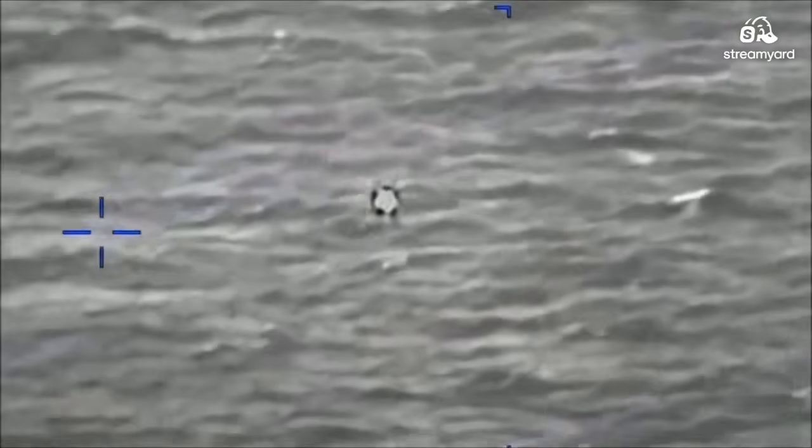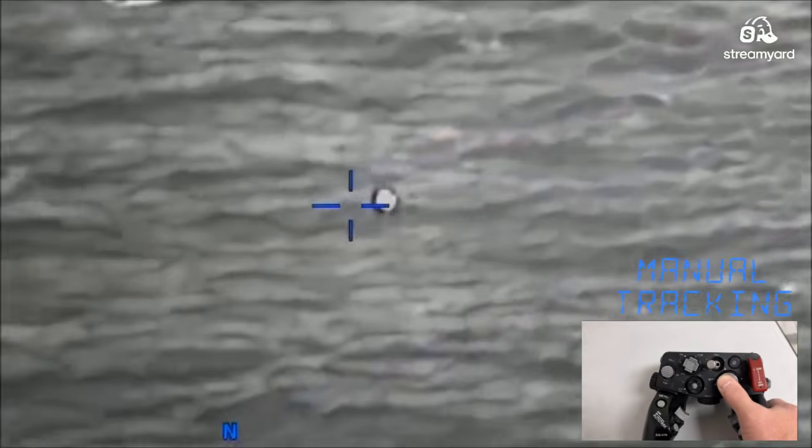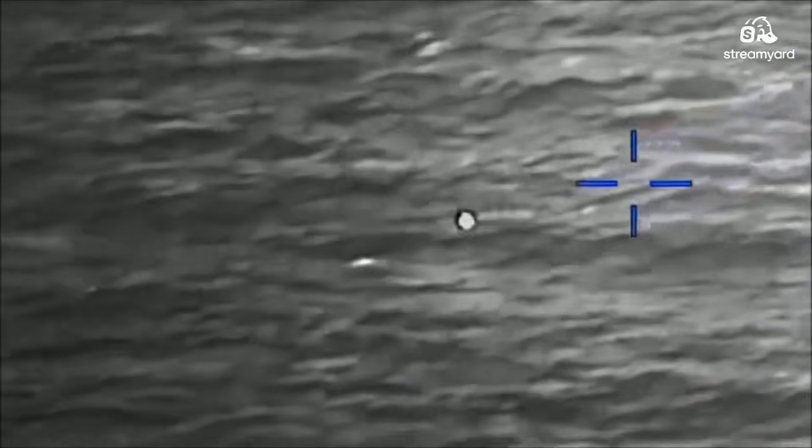This one initially seemed like a Mylar balloon to me, and it may be. It sure looks like one. But the only thing is, it sure does flash from all corners a lot. That's something I don't understand, because I see Mylar balloons, they flash on the edges as they're kind of rotating. But it sure looks like a star-shaped Mylar balloon. I don't know why it's glowing so much. That might be something that's just inherent to the camera. I'd call it 50-50. This is definitely a maybe pile.